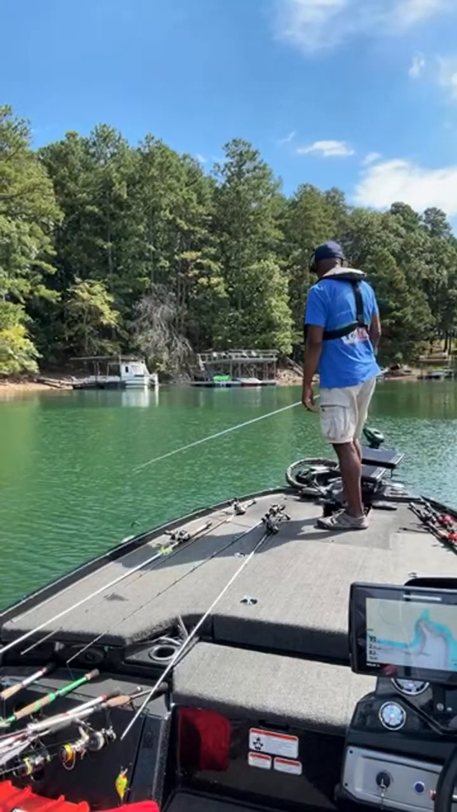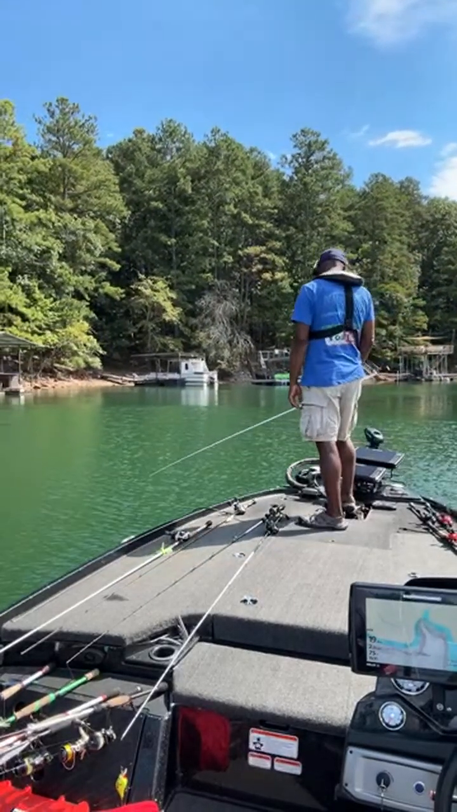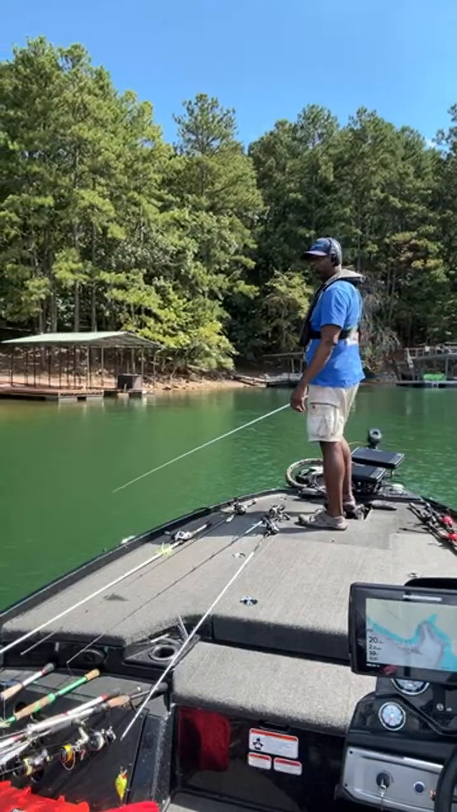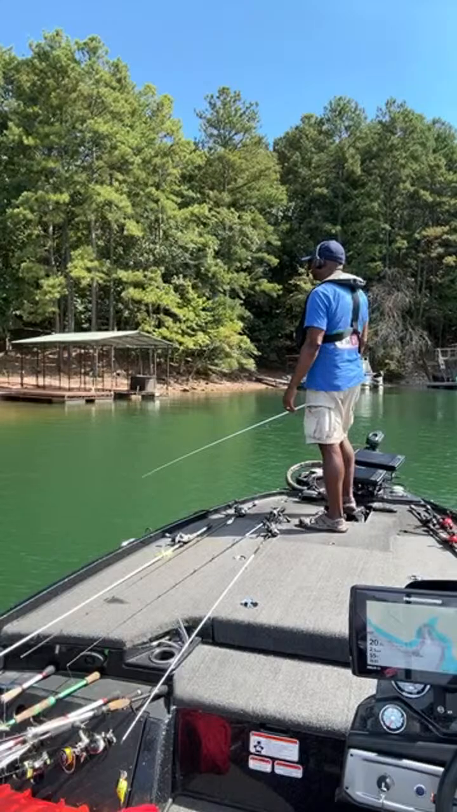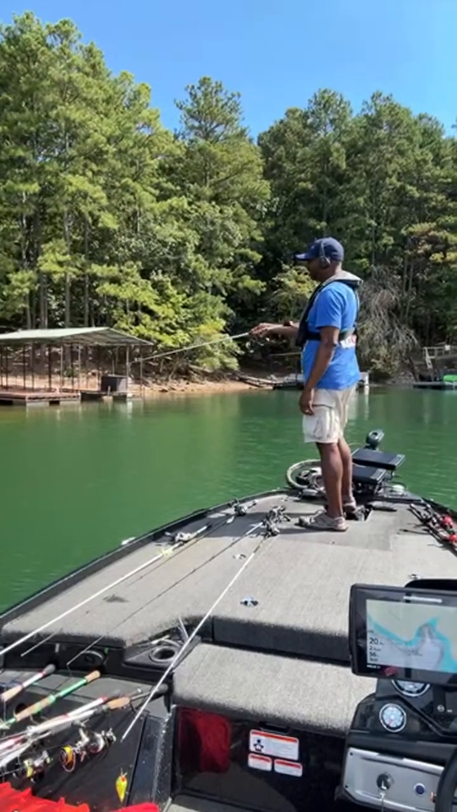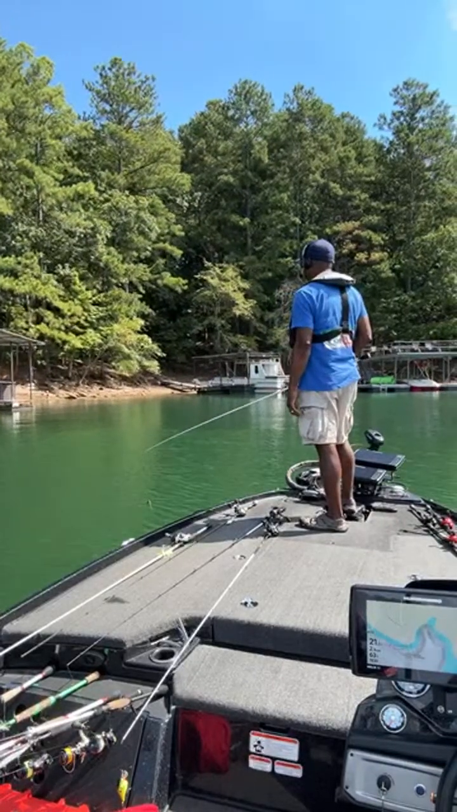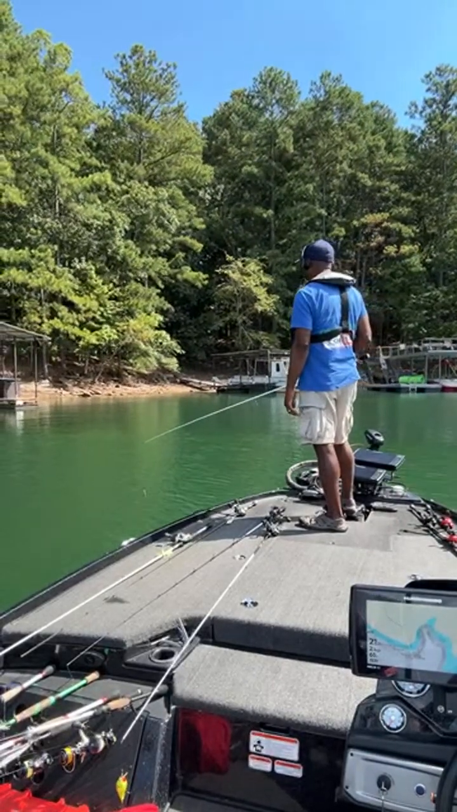So let's ease on over here. I'm rolling with my trolling motor on 8.5. So that way I don't really waste a lot of time in between docks. And right, I can see all of this out here. So there's no reason for me to even make a cast over there. So I'll just keep on rolling.